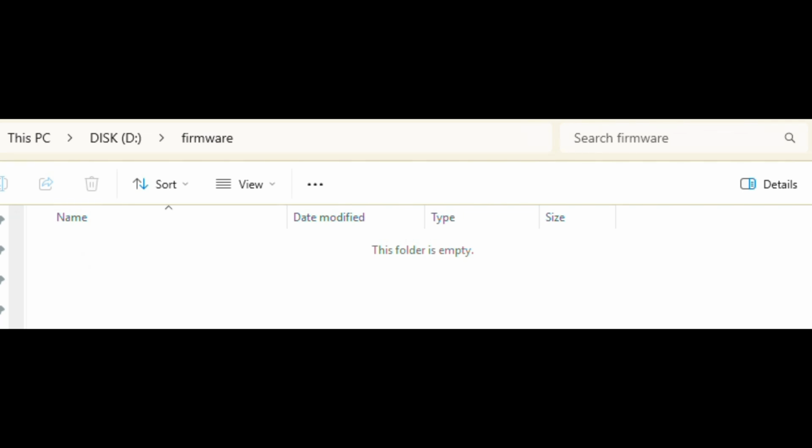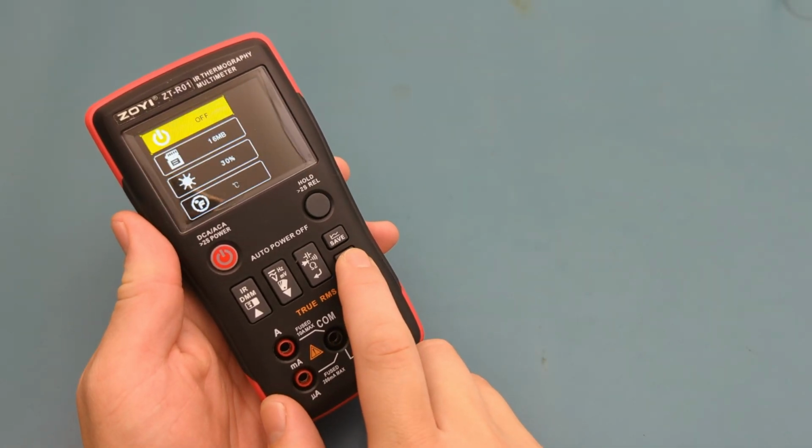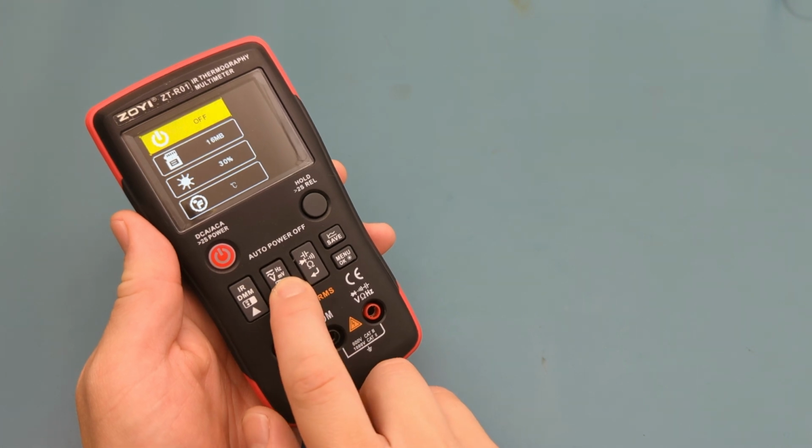After the firmware is copied to the meter, it will automatically start upgrading it. The display will indicate the upgrade is in progress. Once the upgrade is completed, you can go back to the menu and confirm the firmware version number.